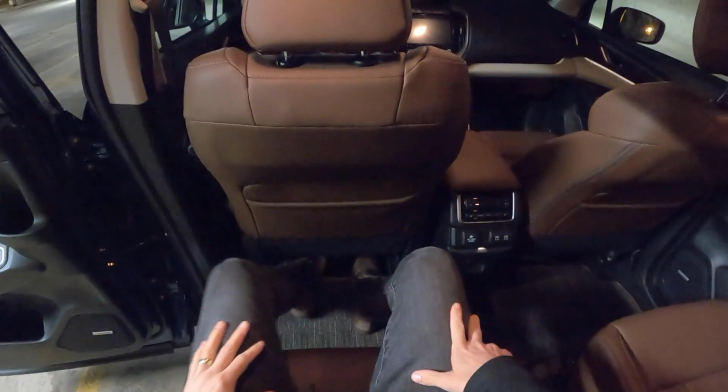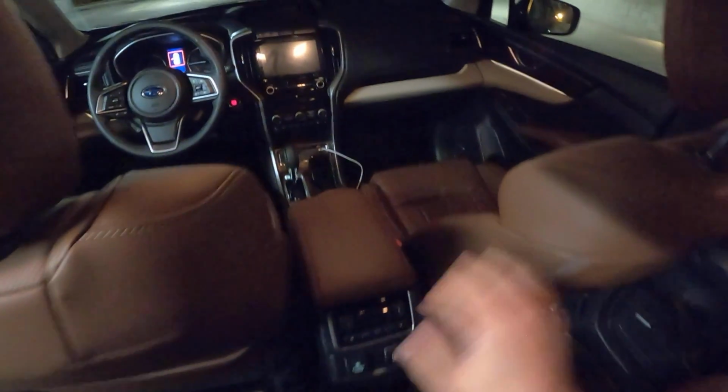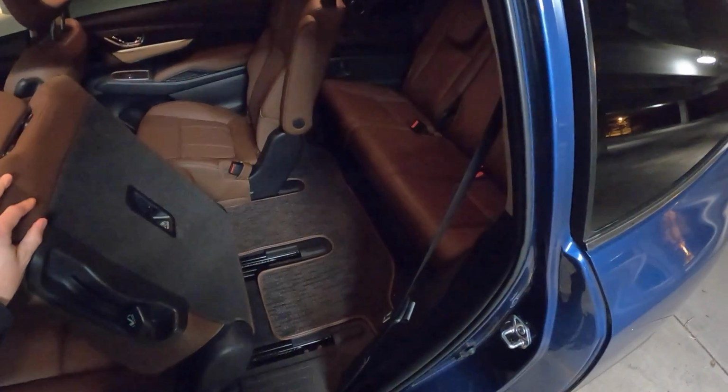Probably my favorite thing about this Ascent is the interior space. It's really impressively roomy in the back seats. There are a lot of intelligent packaging decisions here with the way things are set up and laid out. And these captain's chairs are nice. This pass-through is really good. The floor height is relatively low, considering what this vehicle is. It's kind of your modern minivan SUV without it being a full-on minivan with a sliding door.